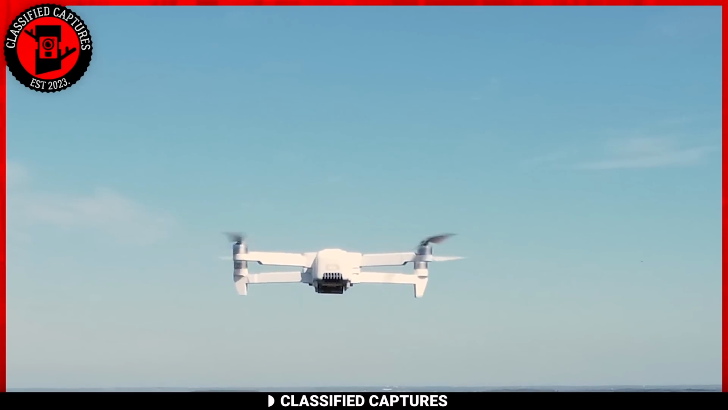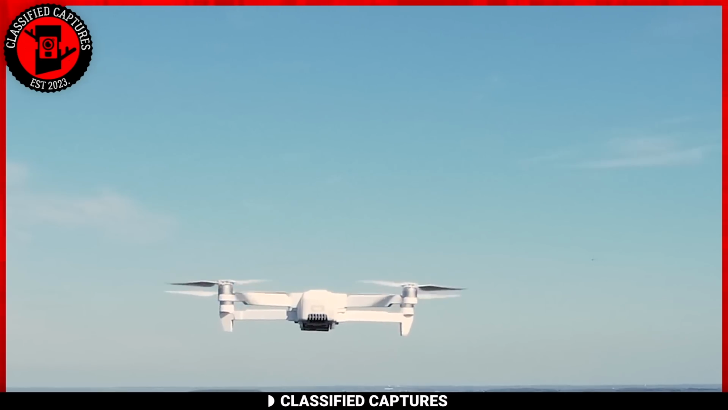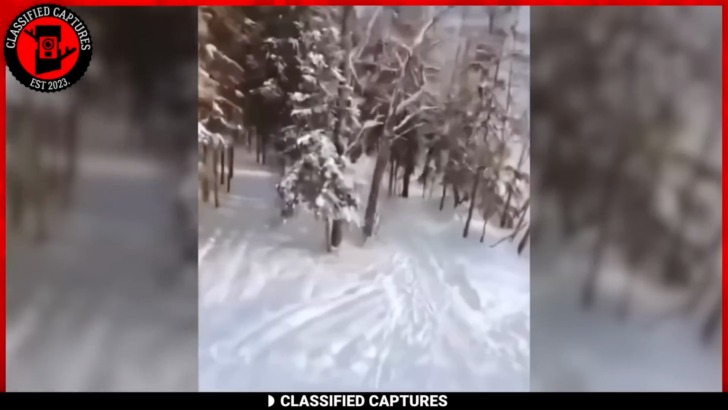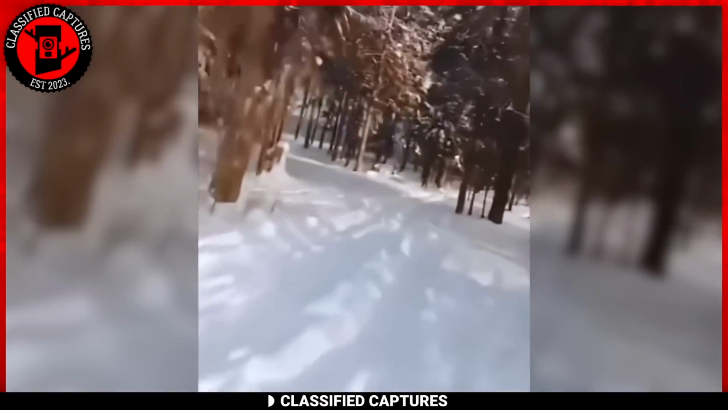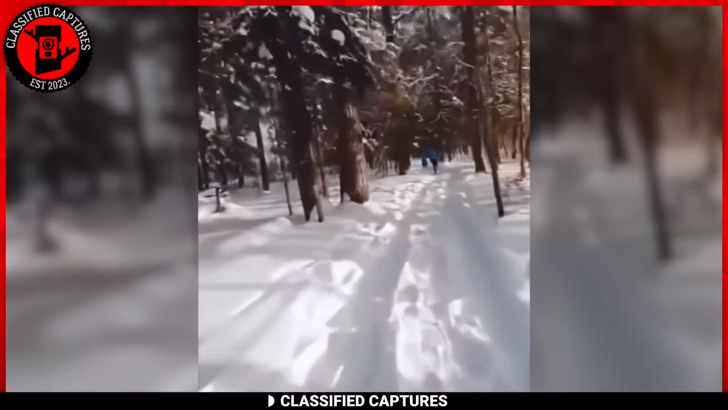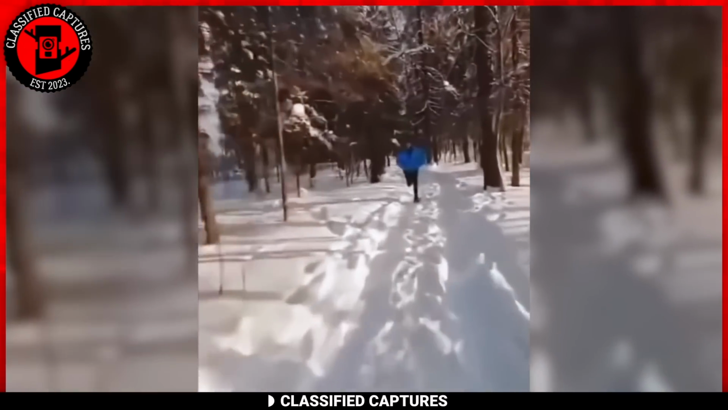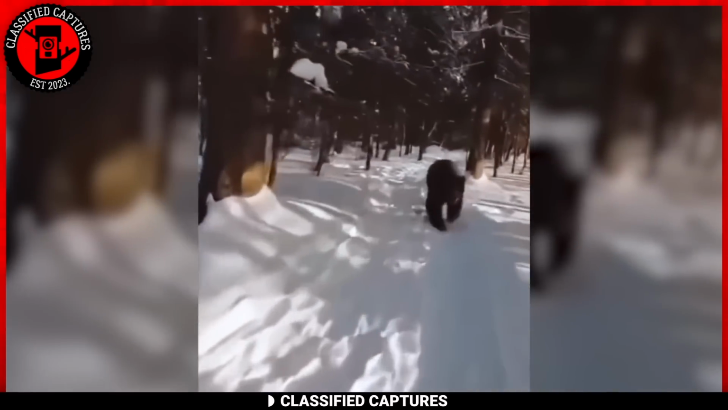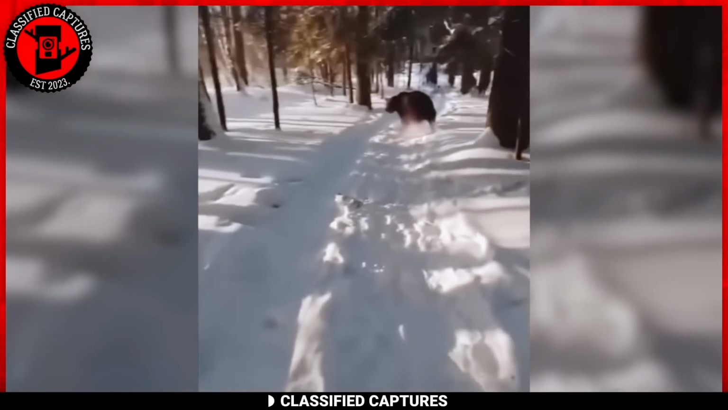Technology, our modern ally in capturing the extraordinary, recently played a crucial role in unveiling our next clip, which is nothing short of a dramatic scene. Picture this: a person navigating their drone camera through the snowy aftermath of a heavy snowstorm in the woods when suddenly the lens catches a man in frantic escape. What's chasing him? None other than a colossal bear.